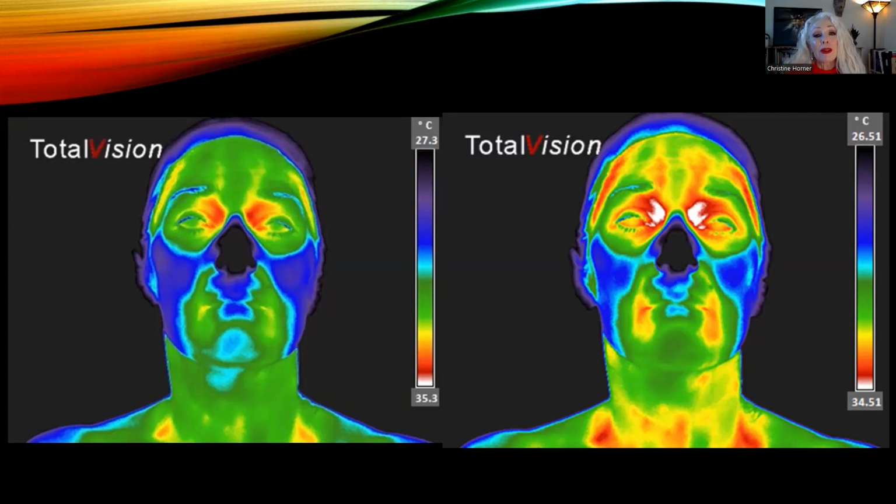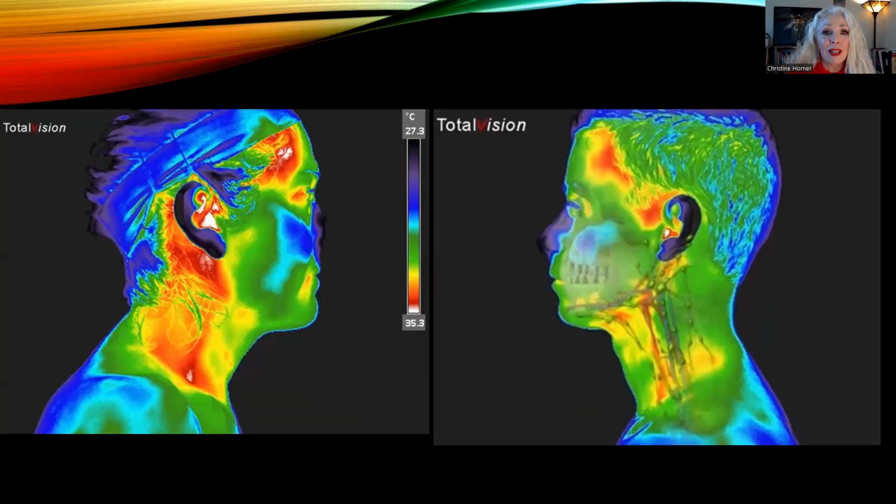For an example, very commonly people may have a root canal. Now, when the dentist is looking in your mouth, you may not see anything going on that's of concern. If an x-ray is taken, there aren't any abnormalities seen. But with thermal imaging, we may see a really intense hot spot right by the mouth. And that tells me that there's clearly an infection going on. And so that allows us to have the dentist check that out, which invariably they do find an infection. And there was no other way that they were going to find that.